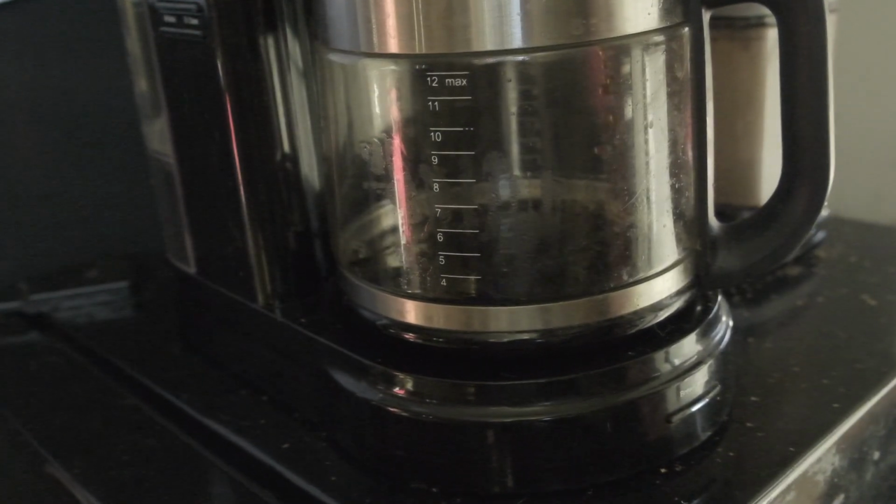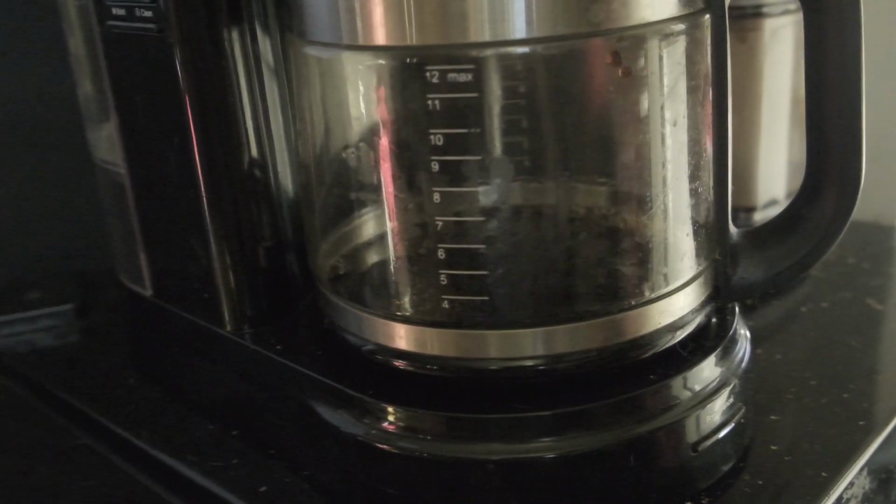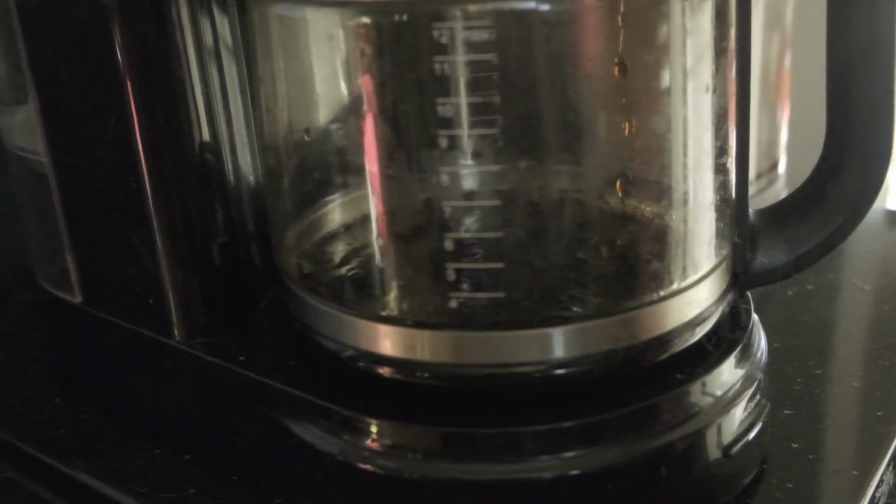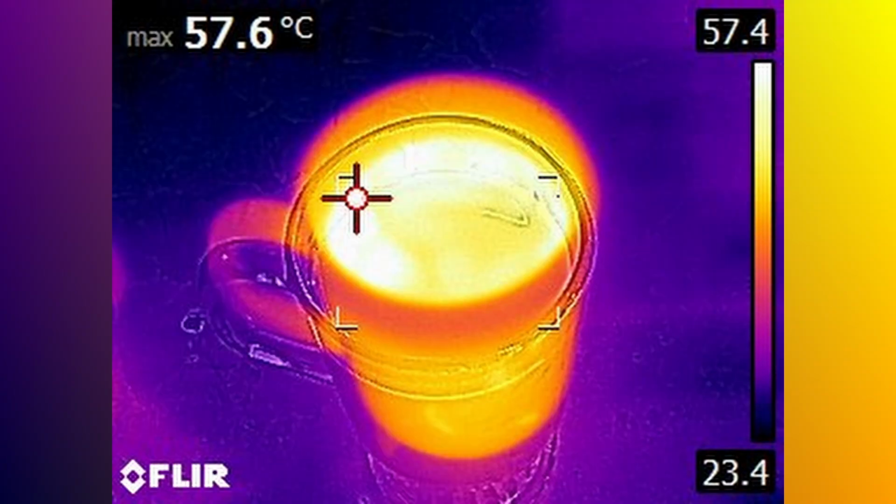I'll brew up a fresh pot of coffee, grab 2 identical coffee cups, and in one, I'll add cream before pouring in the coffee. In the other, it's coffee first, then cream. We'll be closely monitoring the temperatures over a few minutes, and then comes the big reveal. Which method do you think will keep your coffee warmer?